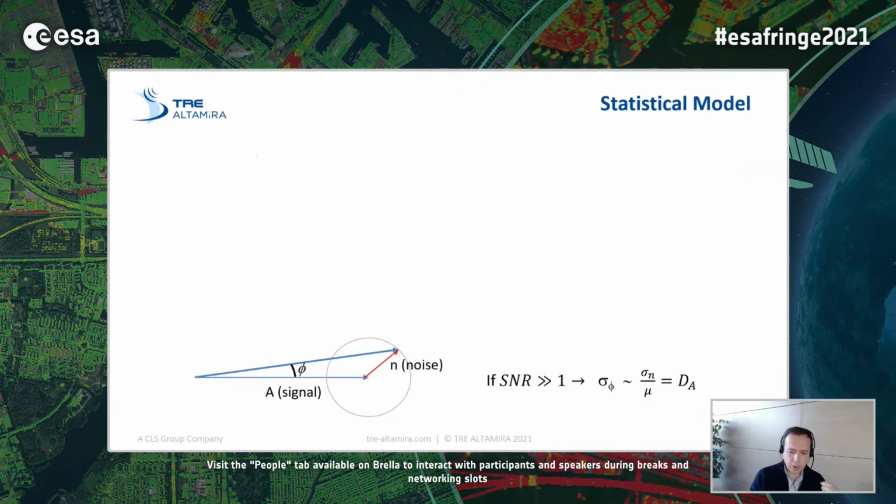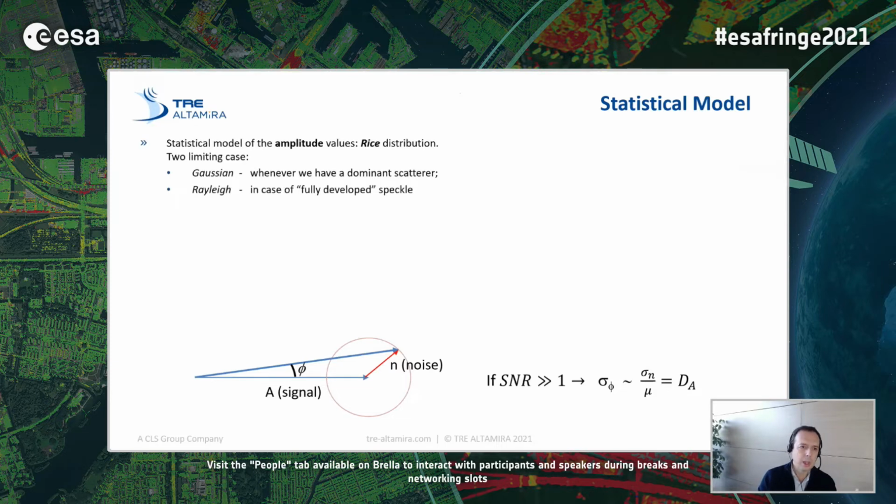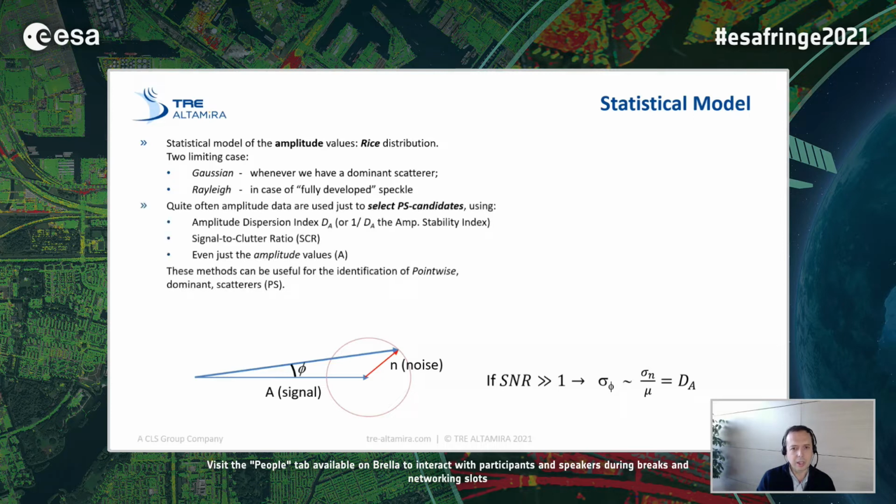But if we go back to the statistical model, when we started working on InSAR, you remember that it was extremely important to realize that, looking into amplitude data, there was this Rice distribution, with 2 limiting cases: Gaussian distribution for good PS and Rayleigh distribution for noisy pixels.